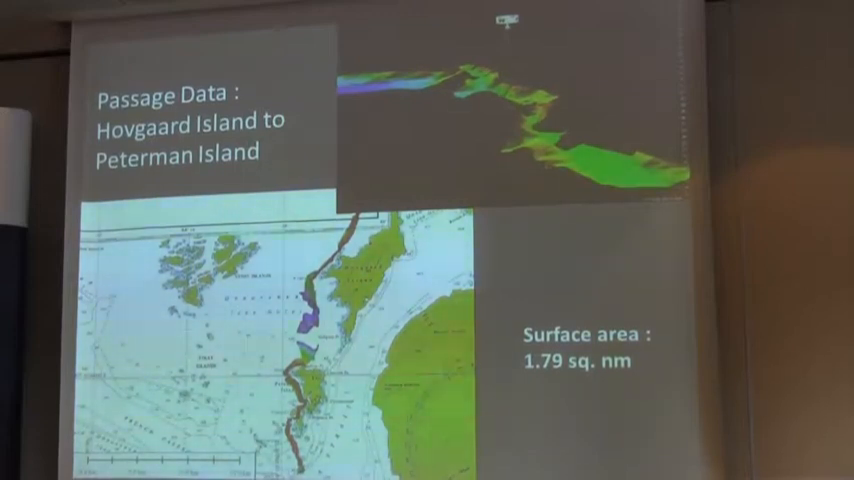Another passage data between Hofgaard and Petermann, just to show you that it's sometimes very deep, sometimes very shallow, like underground. There is a lot of mountain, but underwater is the same.